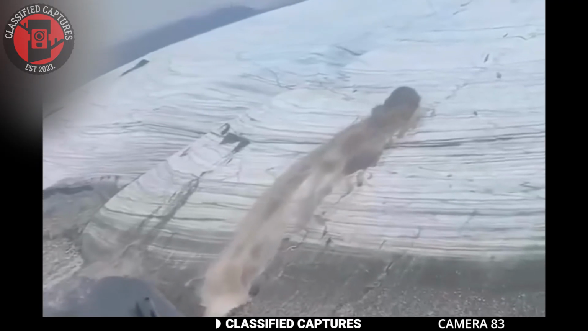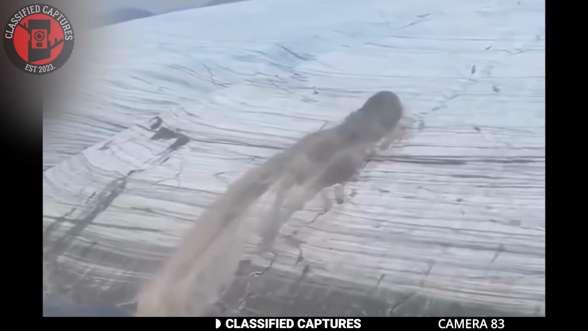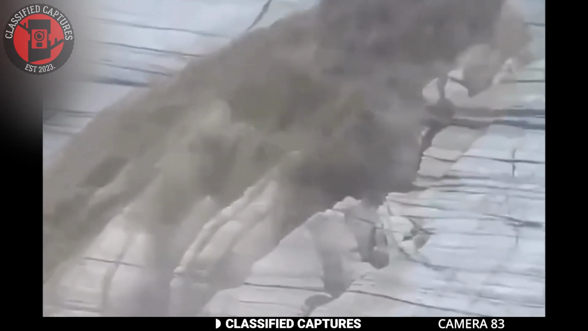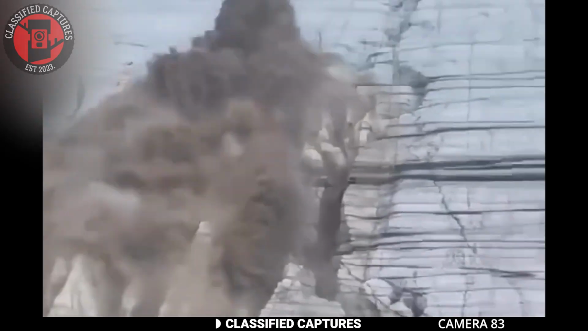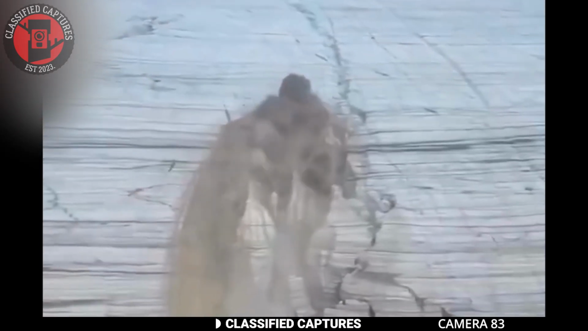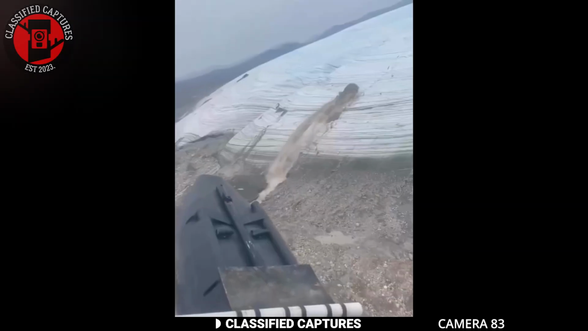Looks like dirt or something closer to that coming out of the glacier, doesn't it? Well, it's water. Yes, that's actually water gushing out of the glacier like a powerful fountain. How is that even possible, you ask? Well, glaciers hold a secret world within them.